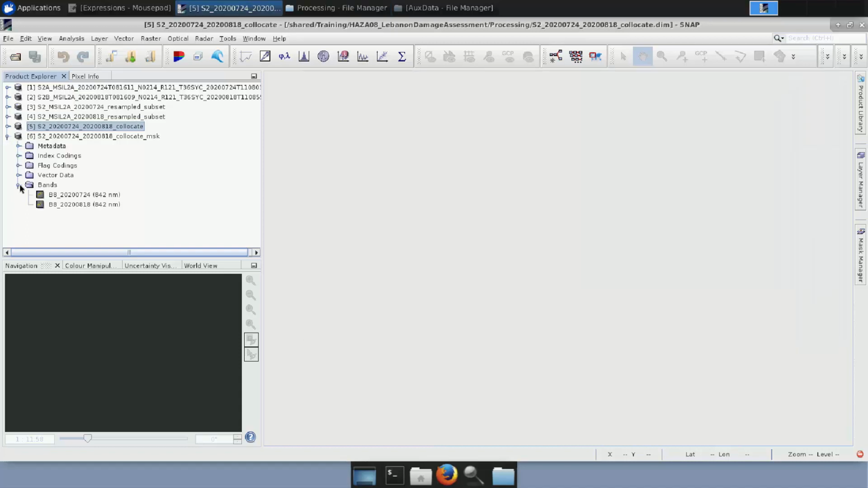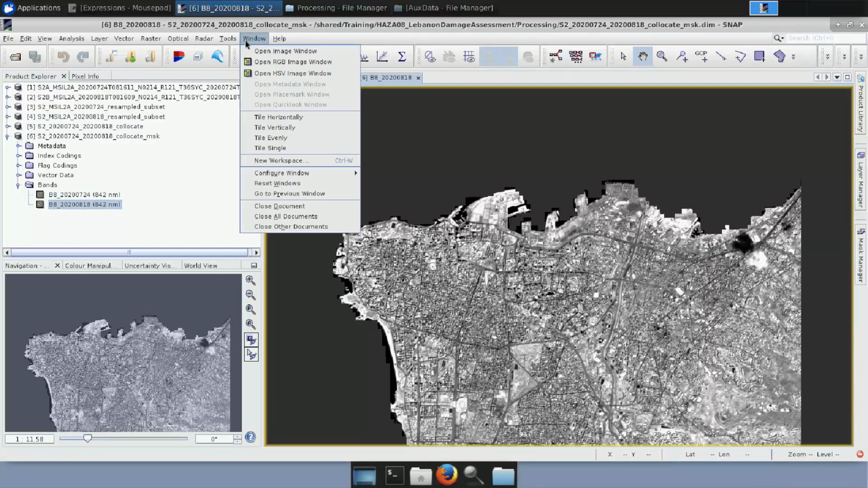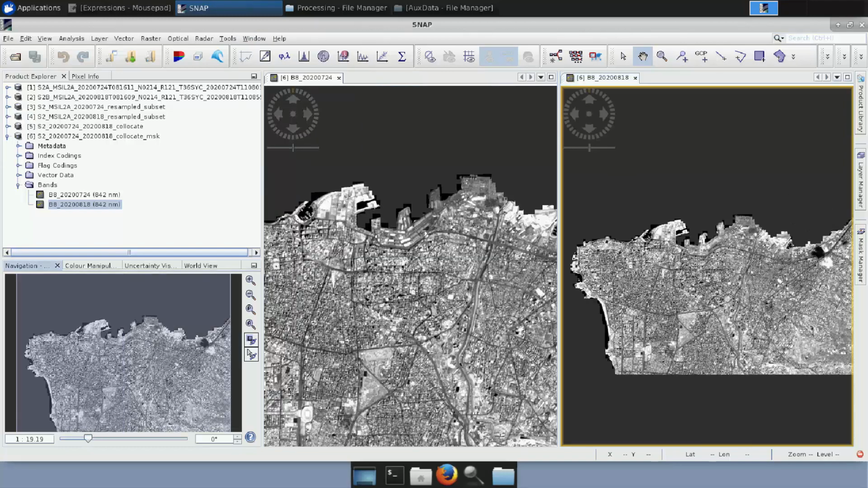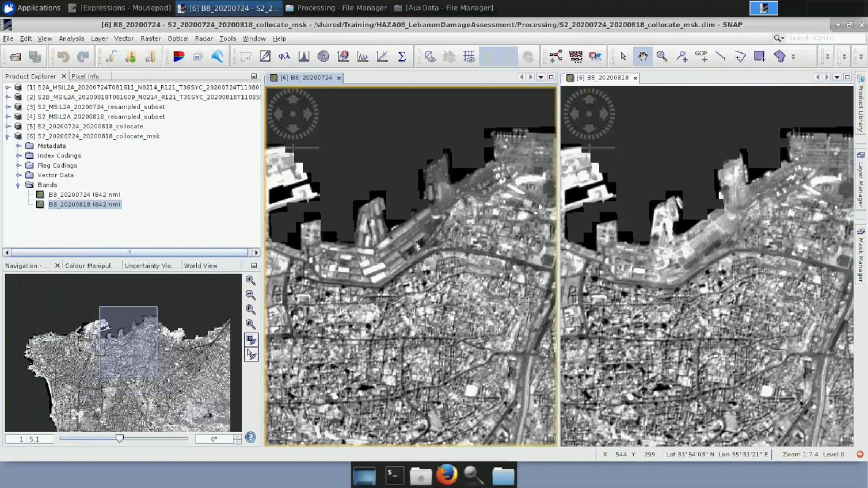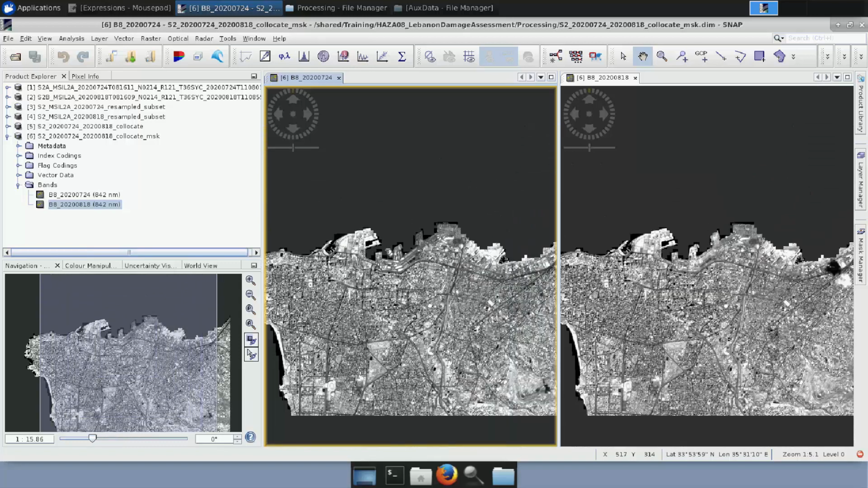Again, if I open it, I see that we have both bands in here. If I open both bands now and put them side by side, we can clearly see again the differences between the two images. If we zoom in a bit more over the port, we can see the results. But how will we find the changes between them?